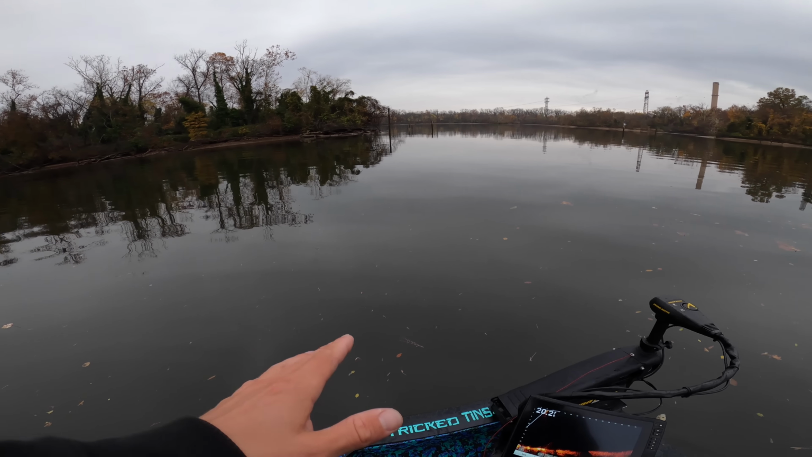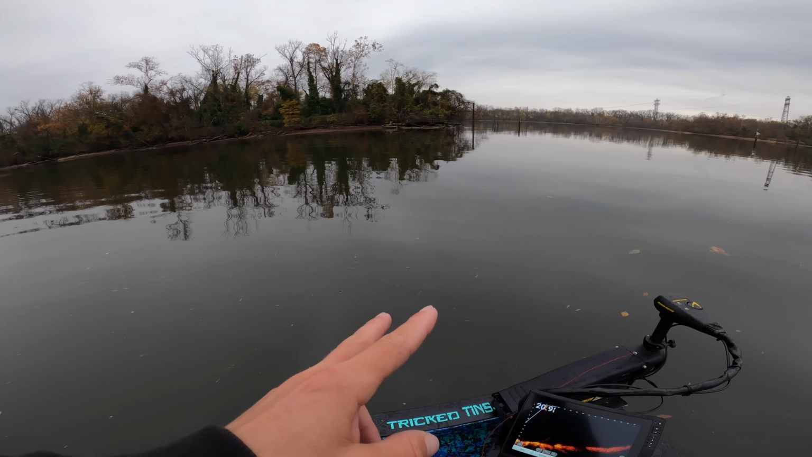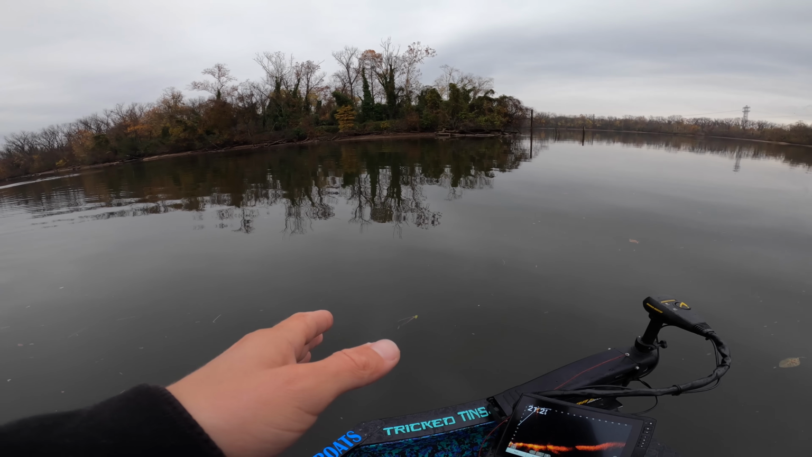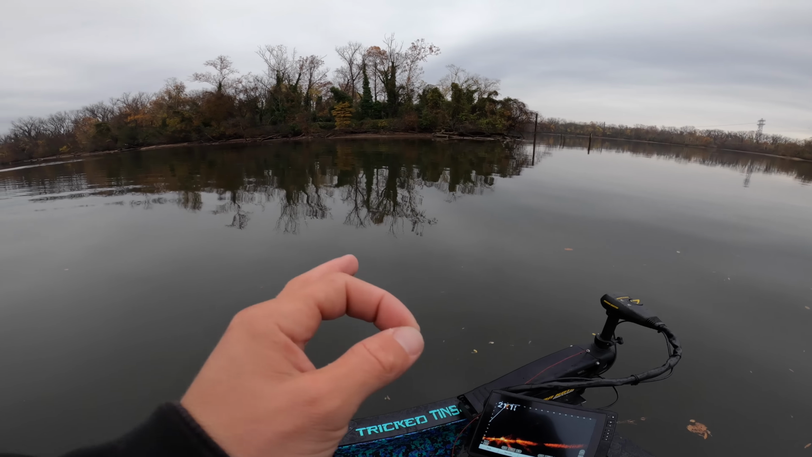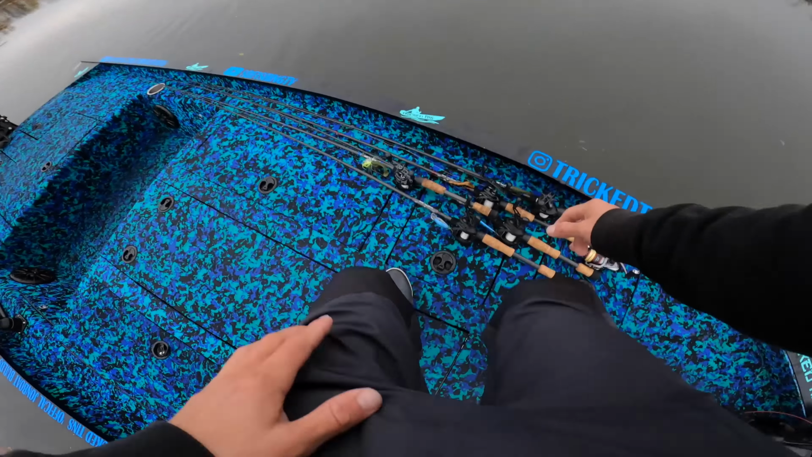So we've got about 2 hours till low tide, and they always say fishing the last 2 hours of outgoing and the first 2 hours of incoming are good. So hopefully today we'll be able to catch a couple fish.